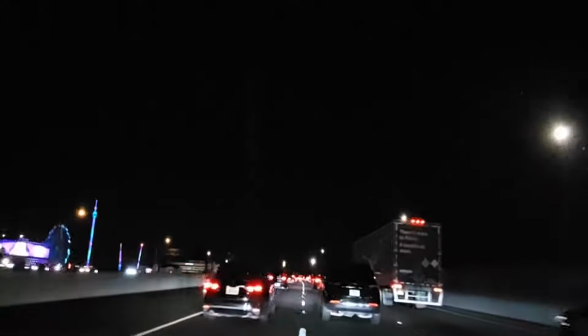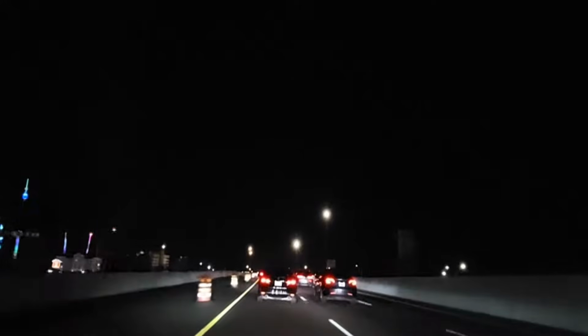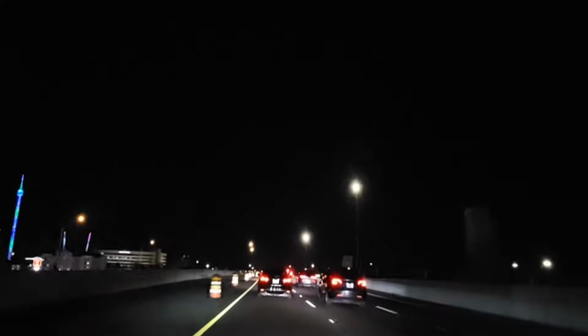A lot of traffic. There we go. Traffic, and people don't know how to put all their lights on their cars.